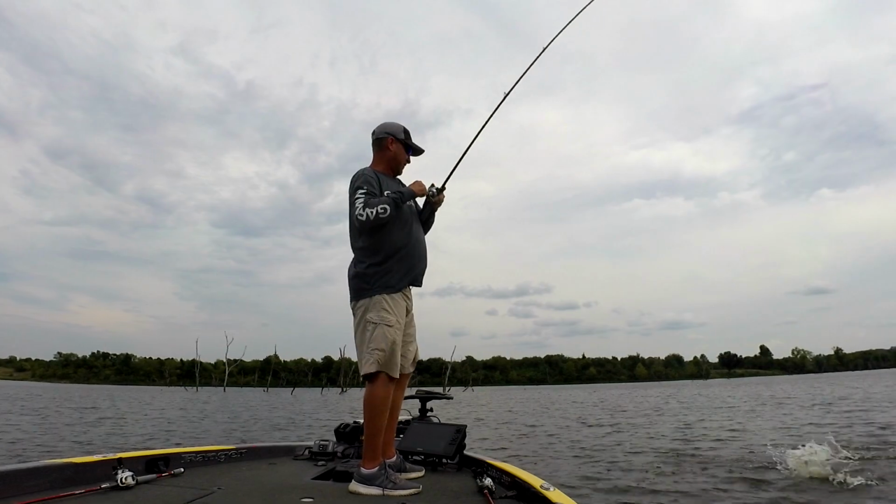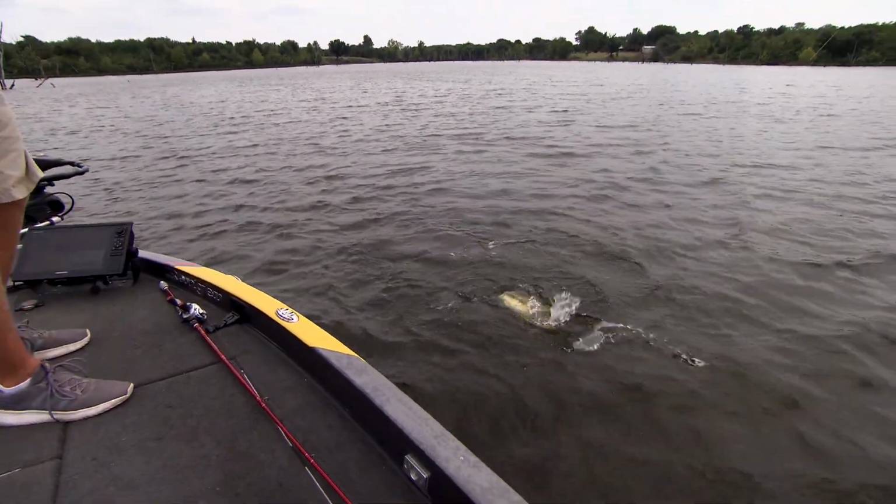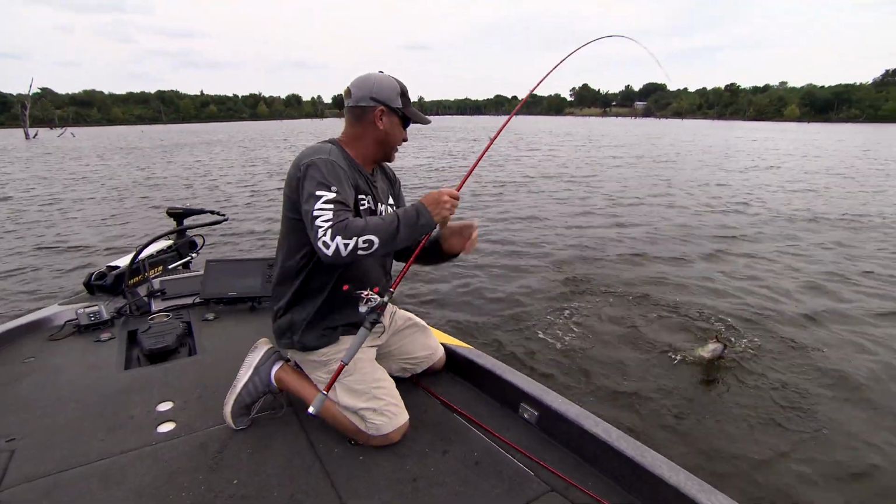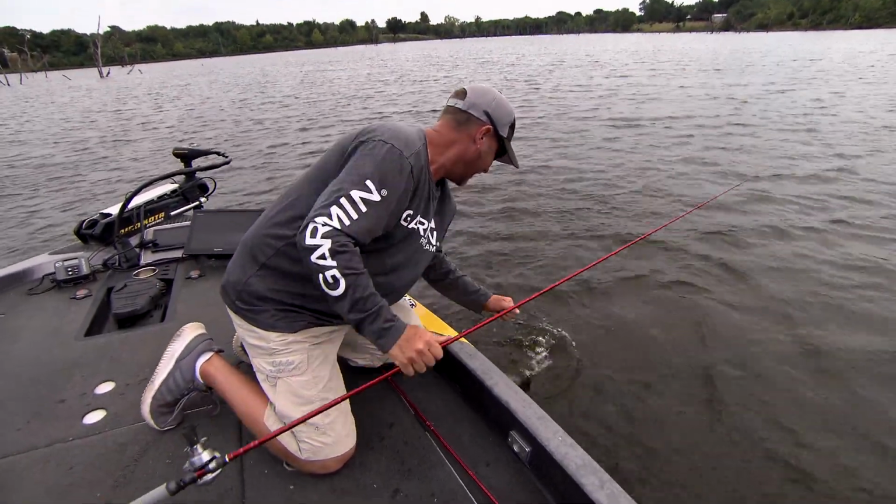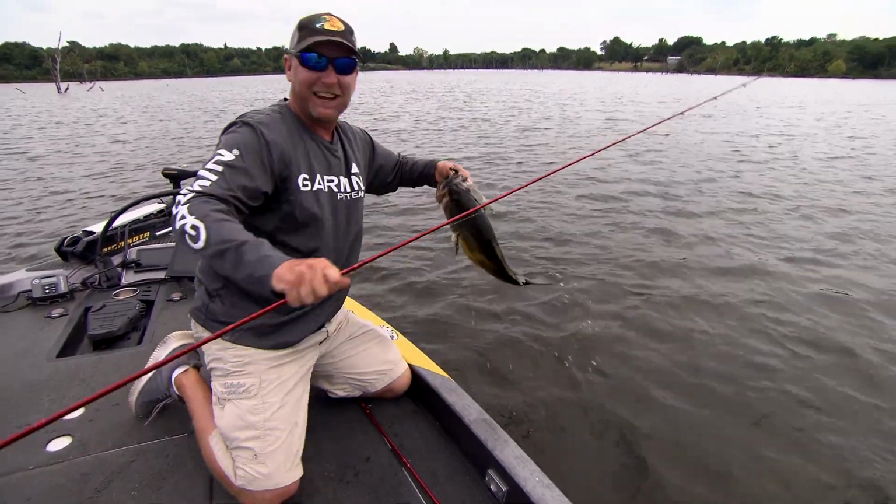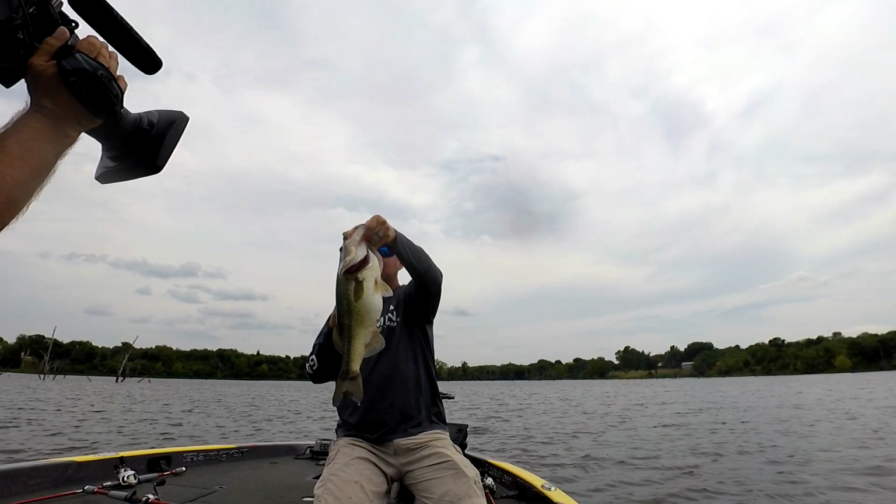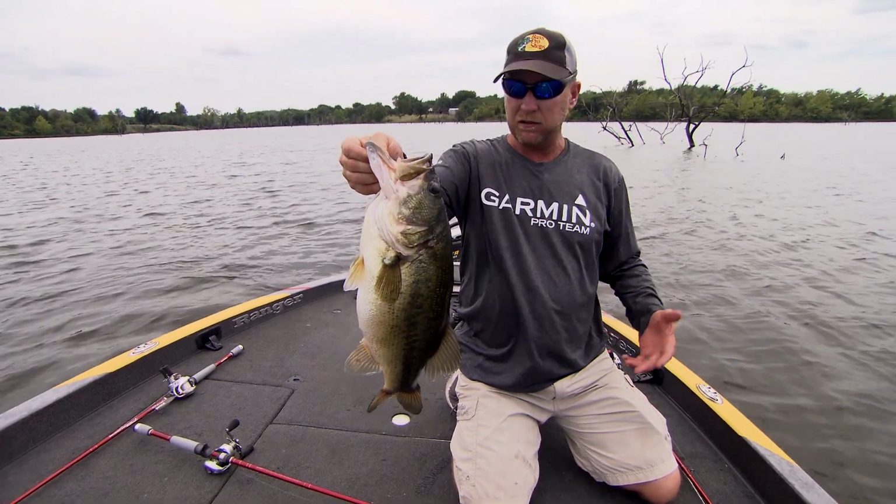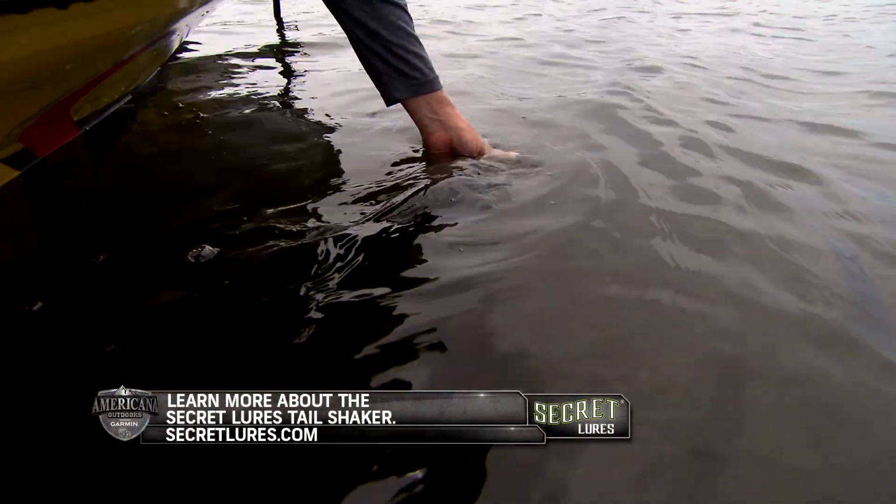Uh-oh. Oh yeah. Golly. Boy, that's a good one there. Come here, baby. Easy. Oh yeah. Look at that right there, boys. Look how fat that fish is. That is by far now my favorite bait. That's on the deck of my boat all the time. Whether it's a 1/2 ounce, 1/4 ounce, 1/8 ounce, or 3/4 ounce just depends on how deep the fish are.